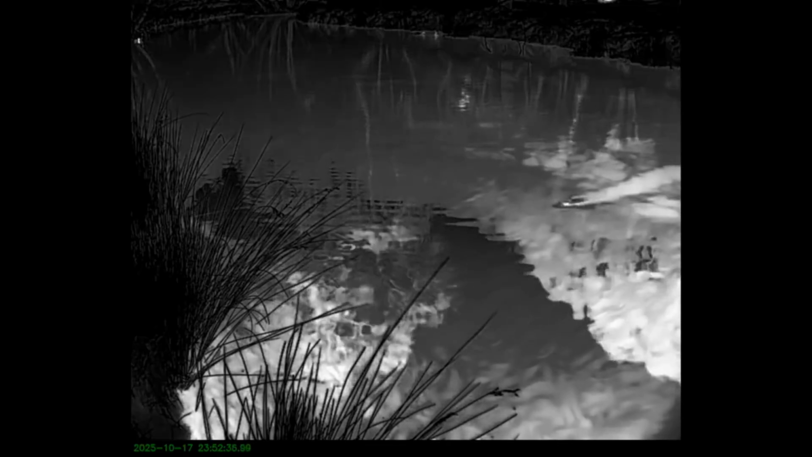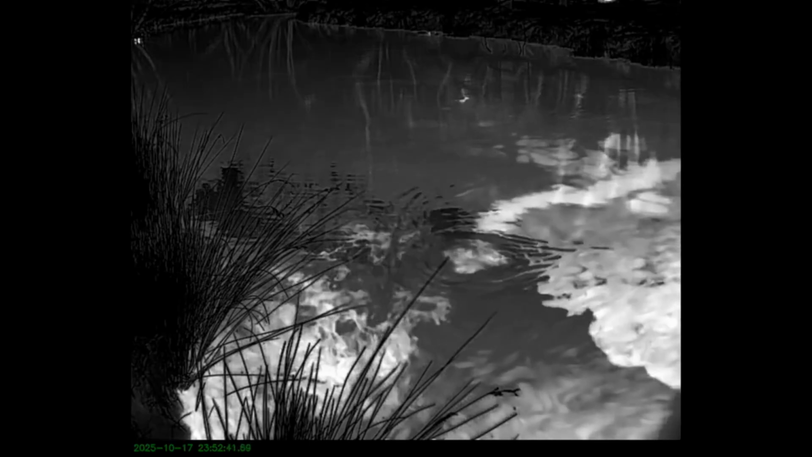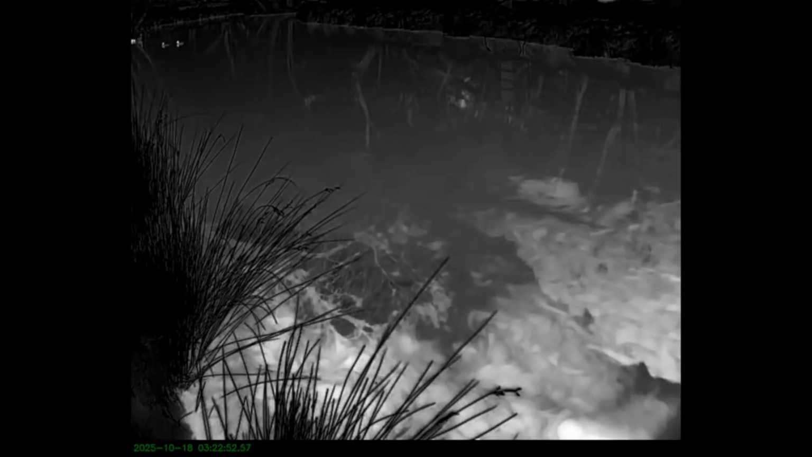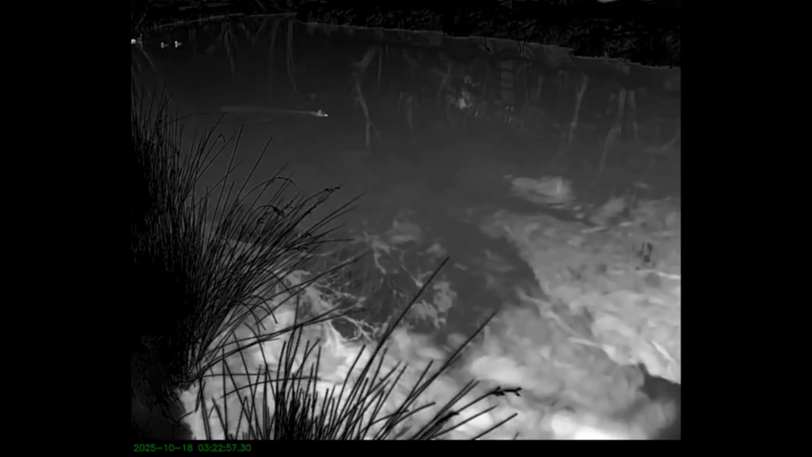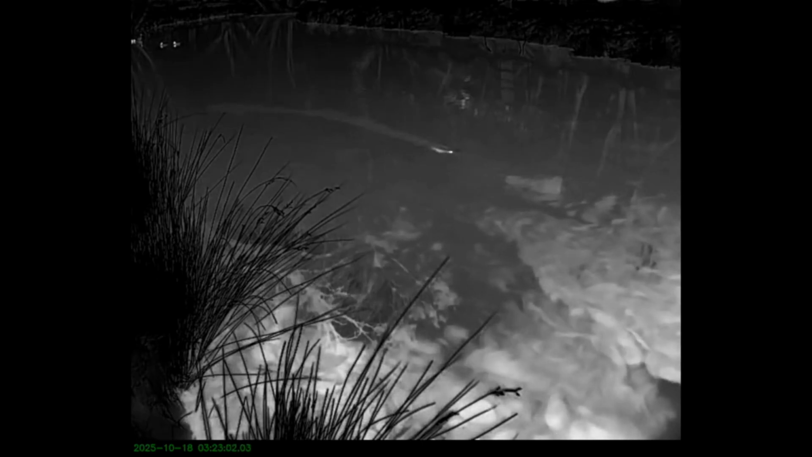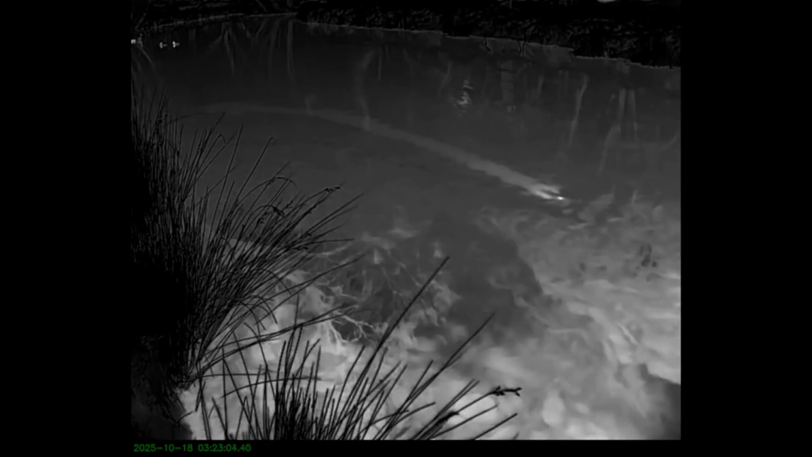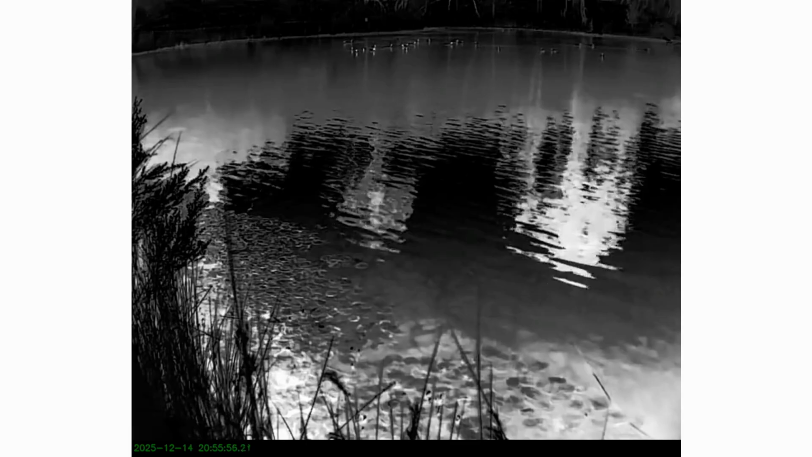And here's a platypus coming across the river, just to distinguish it from the rakali. Again you can see two eyes there, a characteristic swimming motion and a characteristic diving motion as well. And another platypus coming upstream in the middle of the channel there. So, very effective at the higher resolution, and this is not a small waterway, it's about 10 metres wide at this point, but I've also shown it in Yellowbelly Creek, a waterway about 1 metre wide.